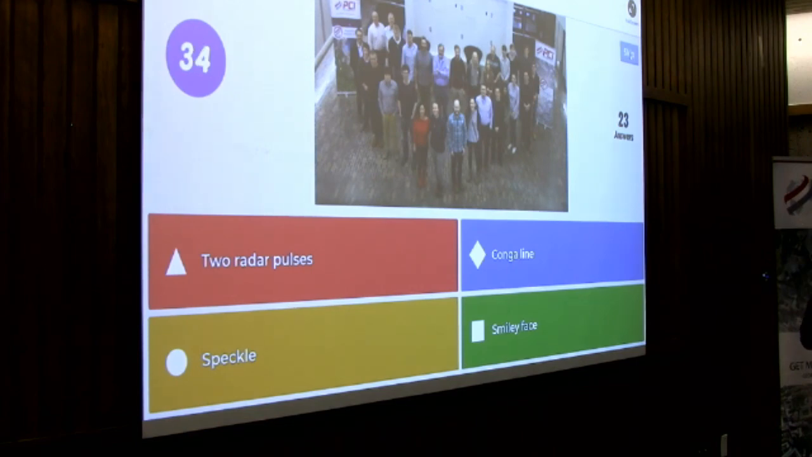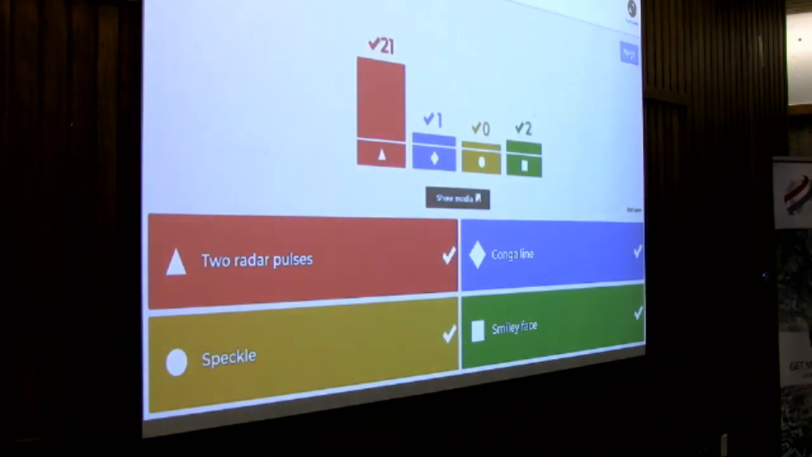And behind in the white part, yeah. All right. Correct answer. There were many. They were all correct. I think we were trying to do two radar pulses, but we put them all as correct.